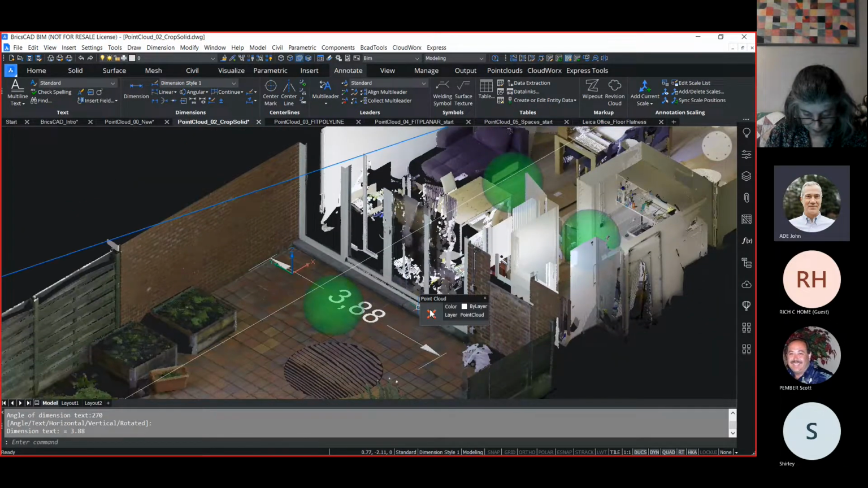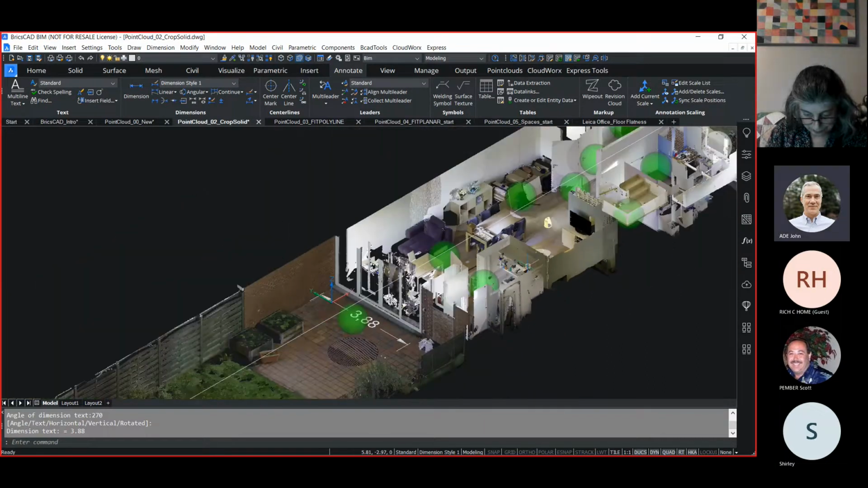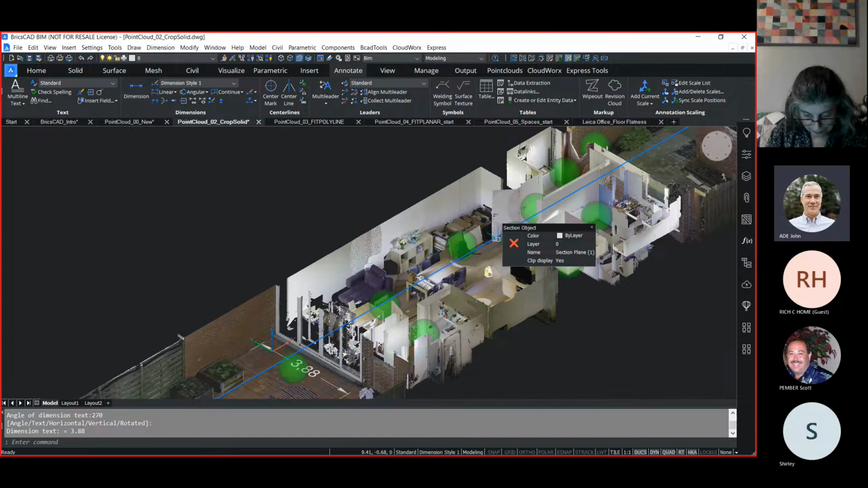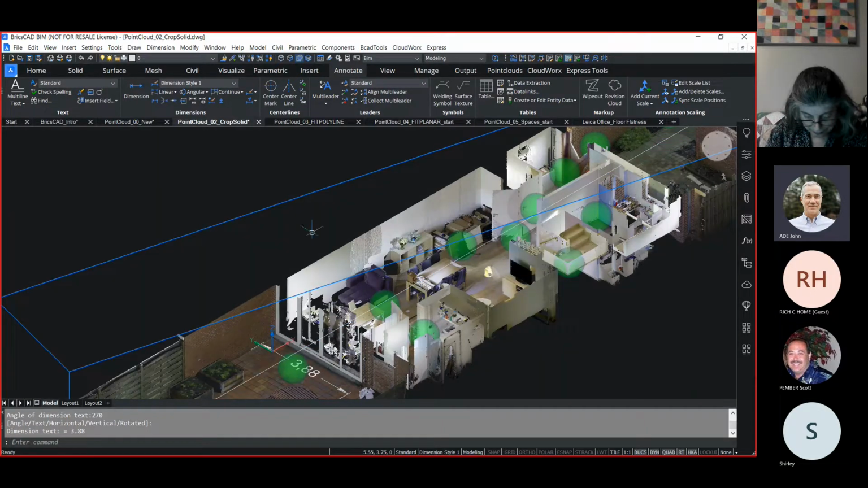So again, I can use that point snap to make it easier to more accurately pick points to get something like a dimension or to start tracing lines off of this elevation. Another way I can generate line work off of this is I already have a section that's looking down on the model, and I can adjust where it's cutting through the model, and I can use a tool that allows me to trace along these walls.